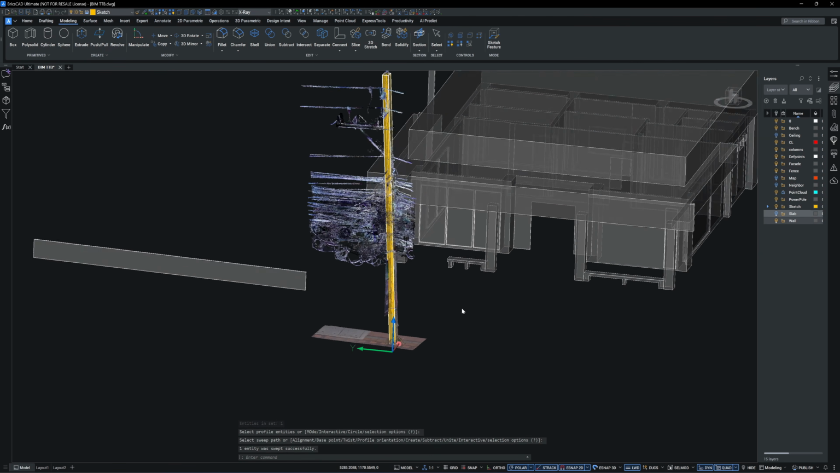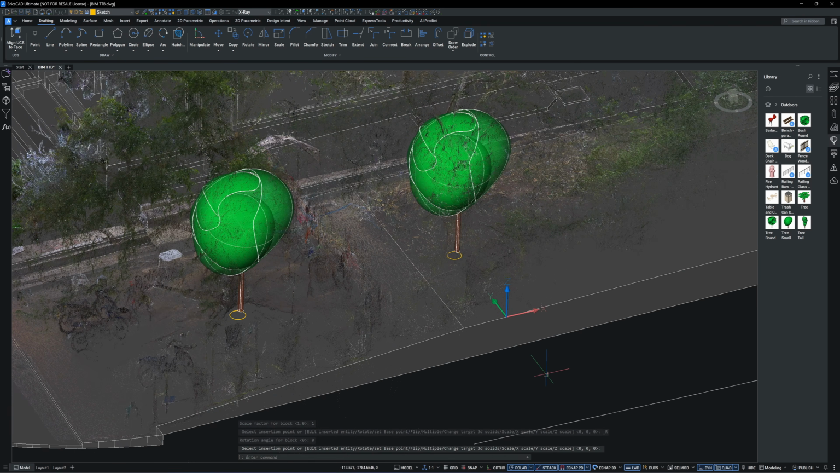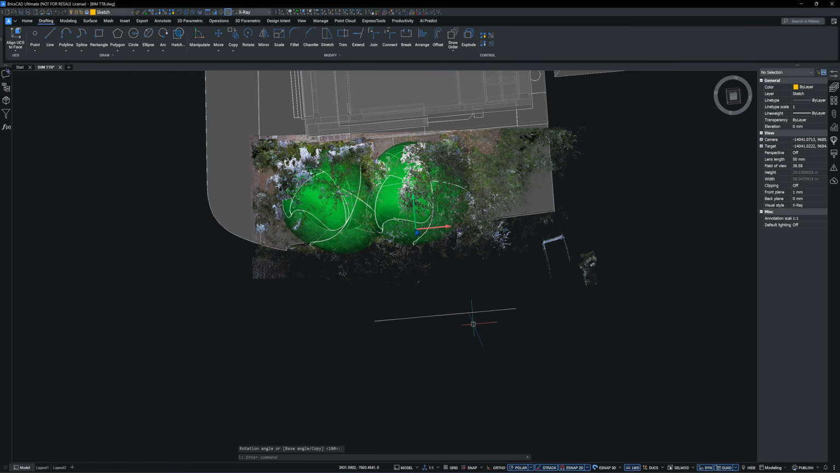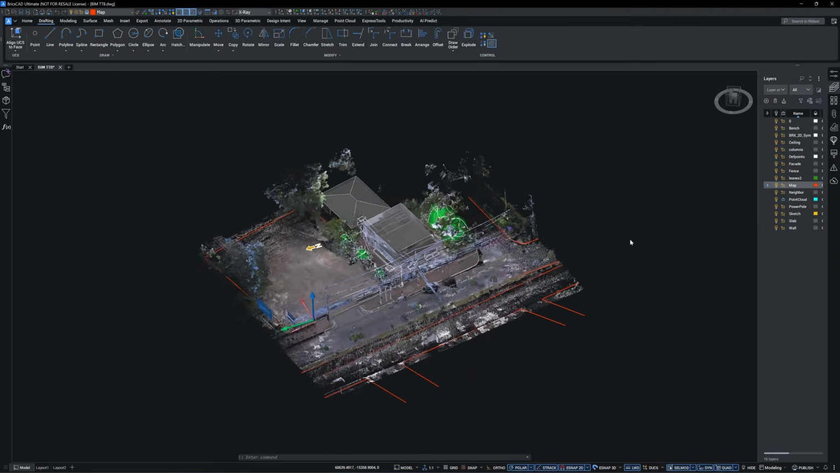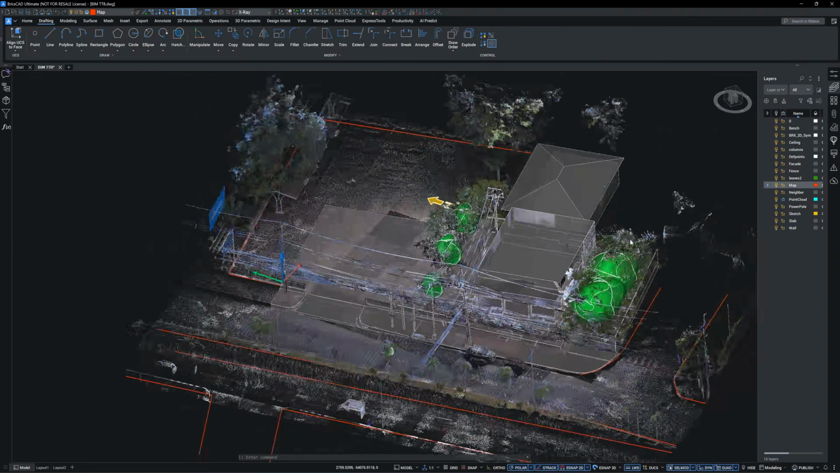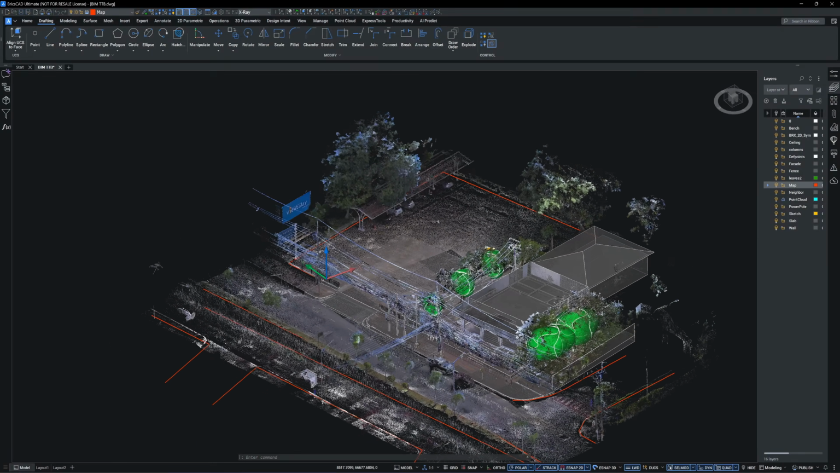There are some small trees in the area. I'm not going to model them one by one, so instead I use the library models and scale them to fit. Now that the 3D CAD model is complete, let's generate the 2D CAD drawings.